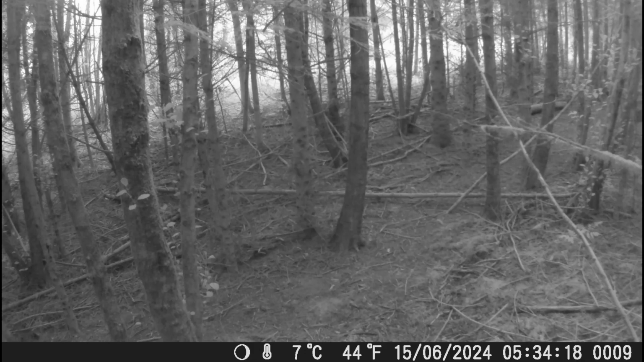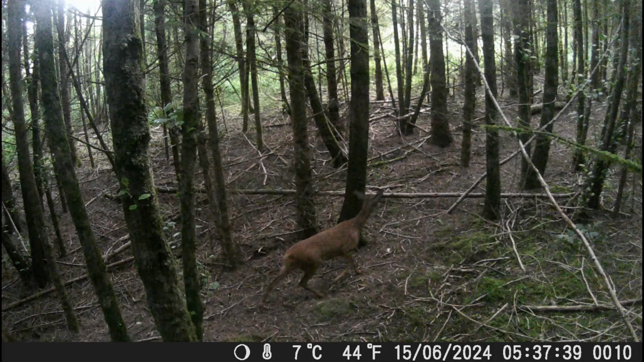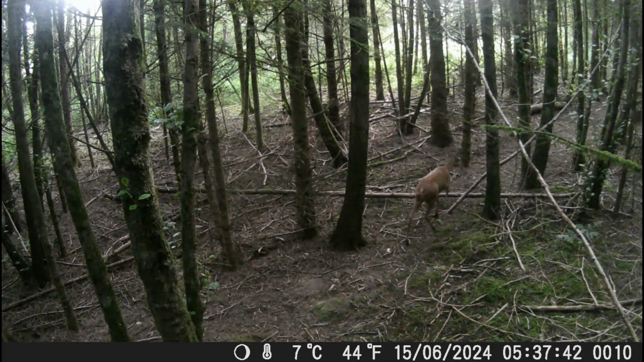Also, magnificent to see 2 different foxes. One quite young and skinny, the other with a big bushy tail.